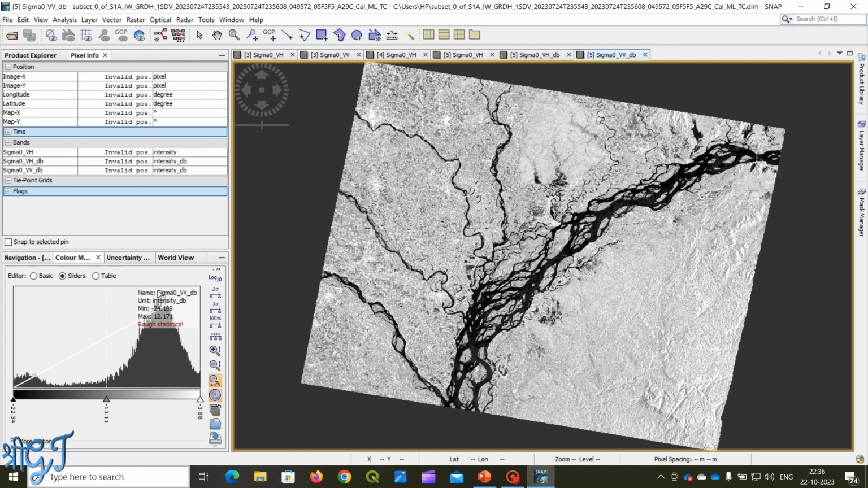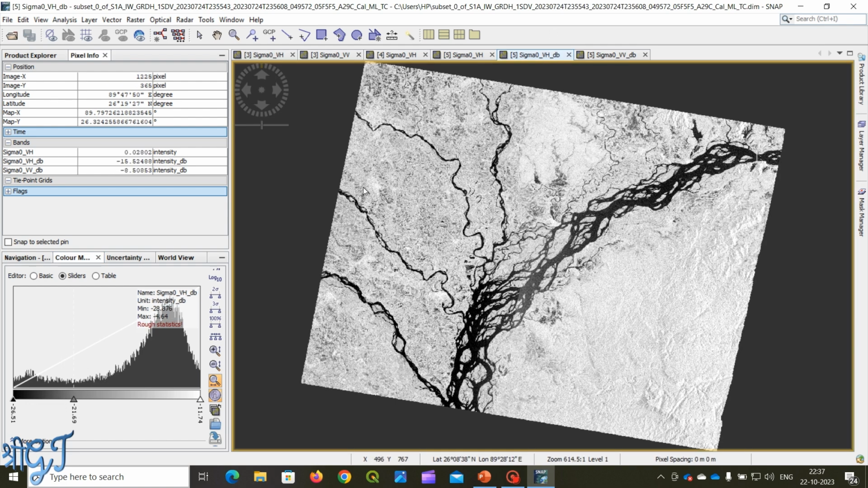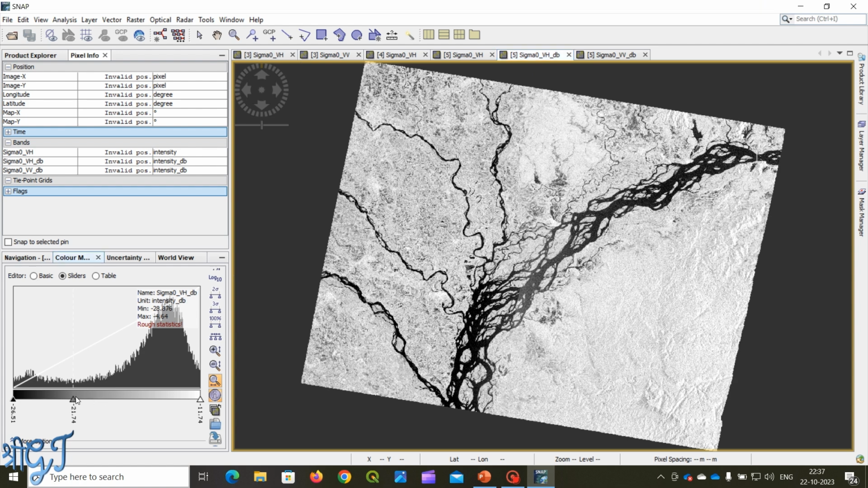In the VV polarization, the threshold value is minus 17 or 16, and in the VH polarization the threshold value is near minus 20 or 21. So generate the map.